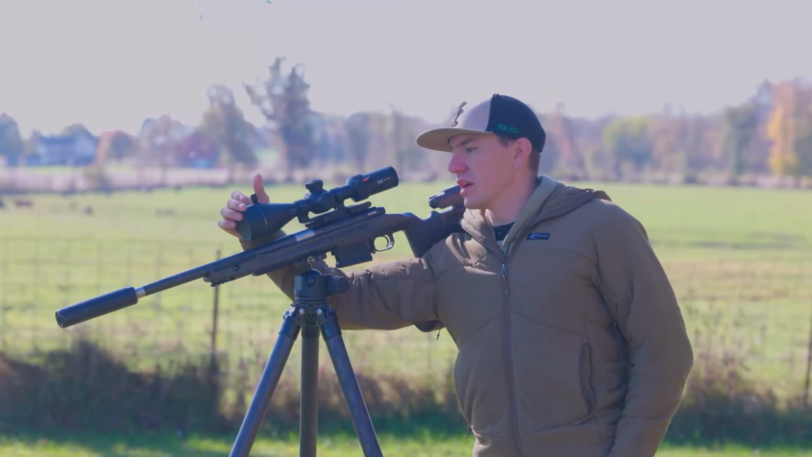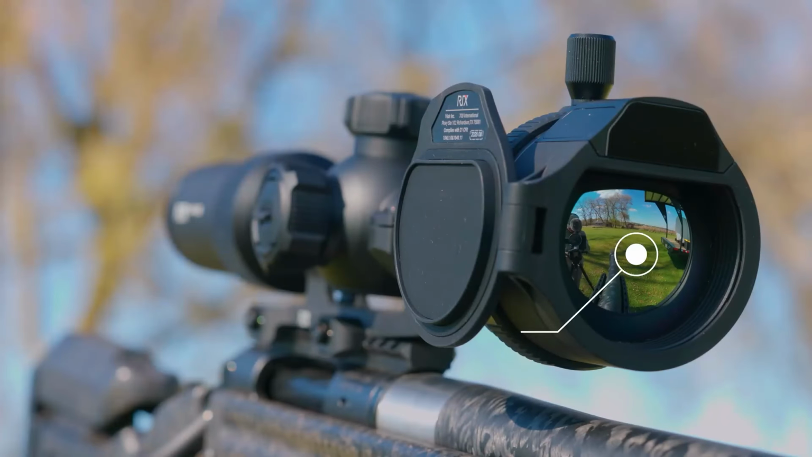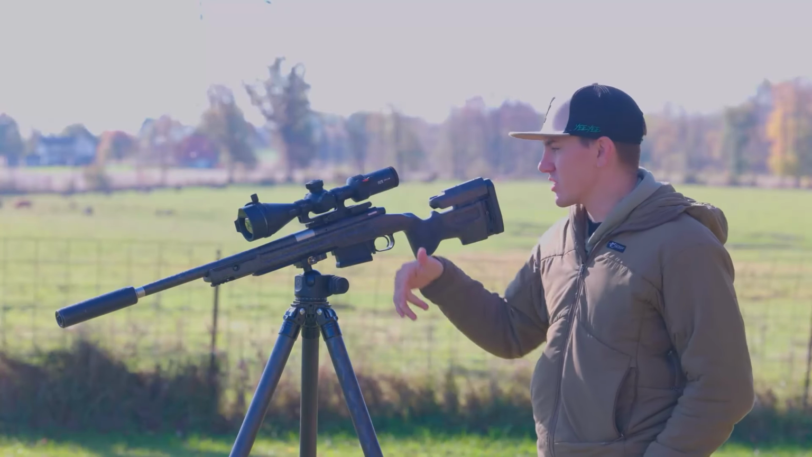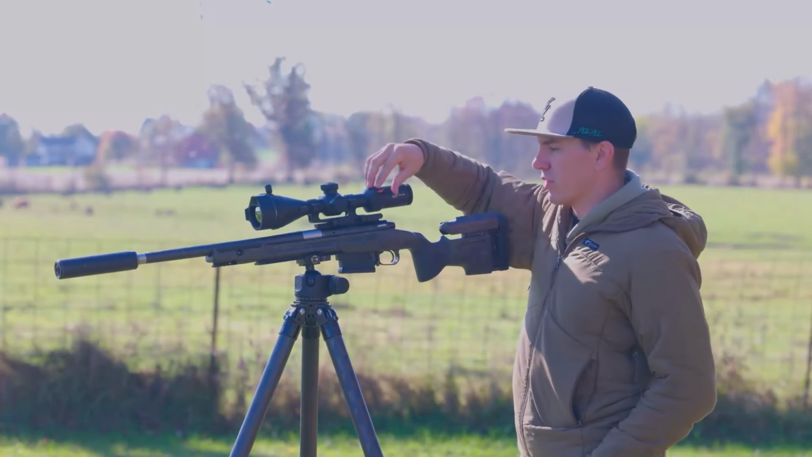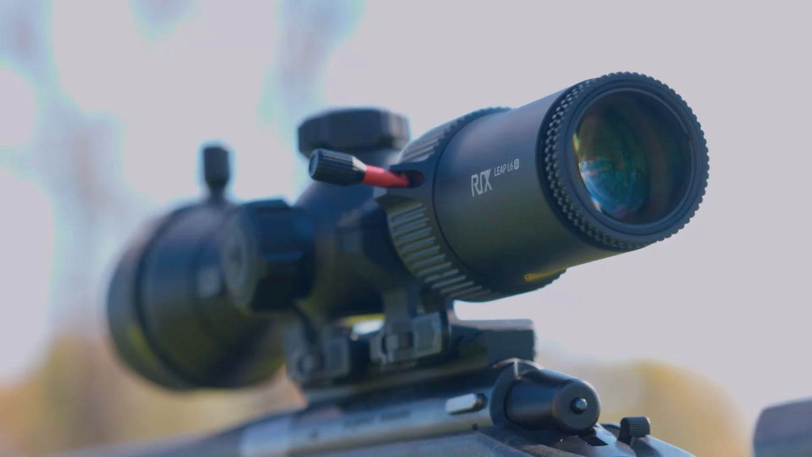Lens cap, first thing I noticed is the lens cap is high quality. This is not one of those cheap plastic lens caps. It's a high quality lens cap, which doesn't sound important, but it's just something I noticed that's super nice. Dual throw levers, one back here on the eye focus, and then one up here on the main focus on the scope.